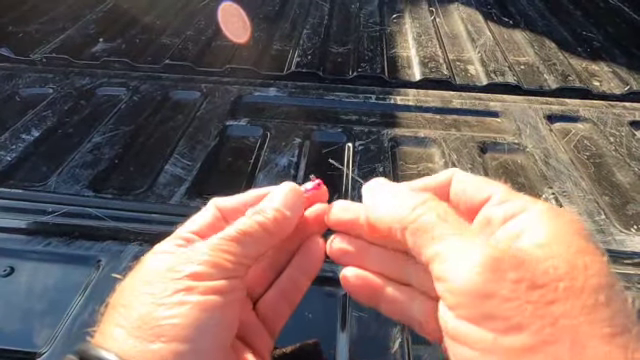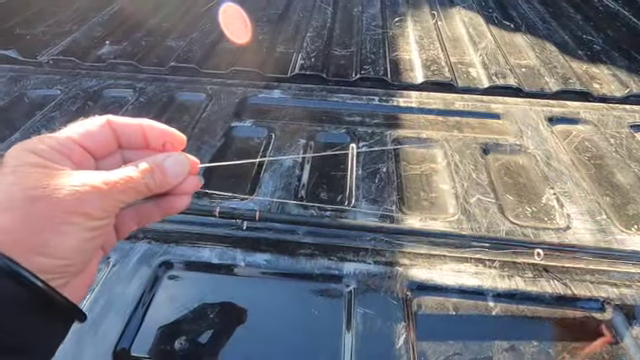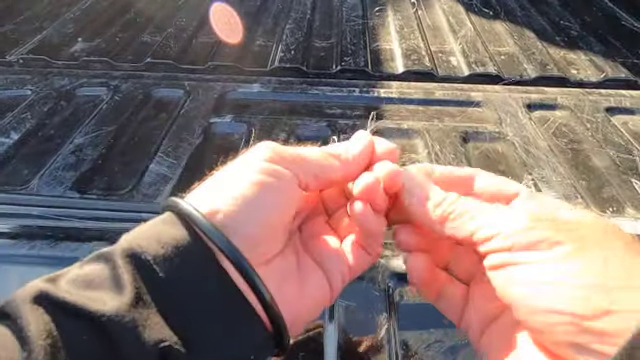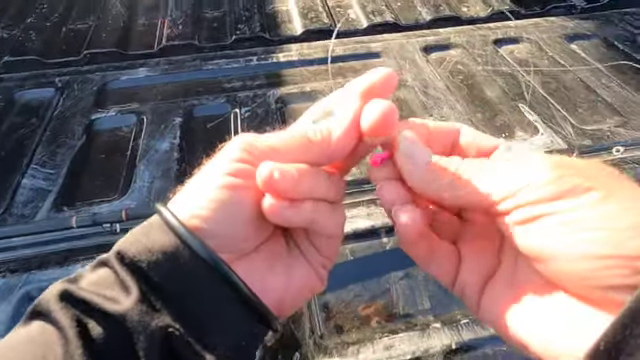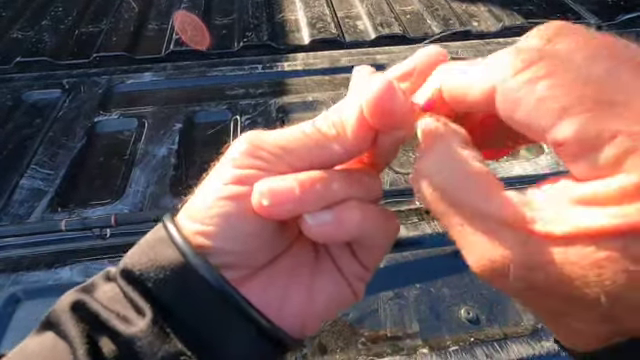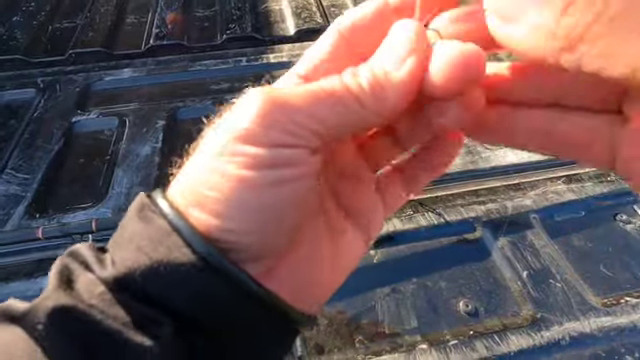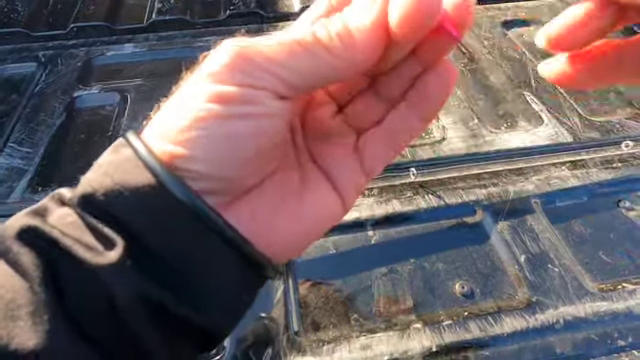To tie 2 jig heads on one line, start with your small jig head. Pull through plenty of line. You can't put line at the bottom, but you can cut line off. When you have plenty of line pulled through, hold your jig in one hand and wrap the line around 2 fingers. And then you're going to feed that jig head through the hole between your fingers 3 to 4 times. After you have it wrapped 3 to 4 times, that was a 4 wrap.